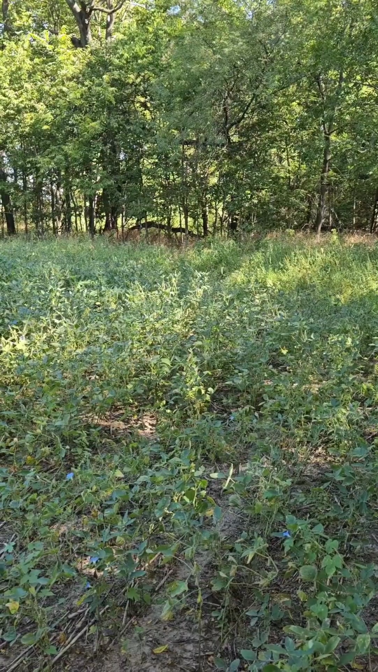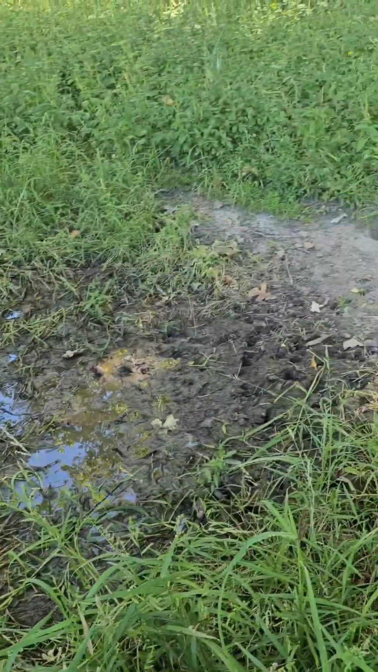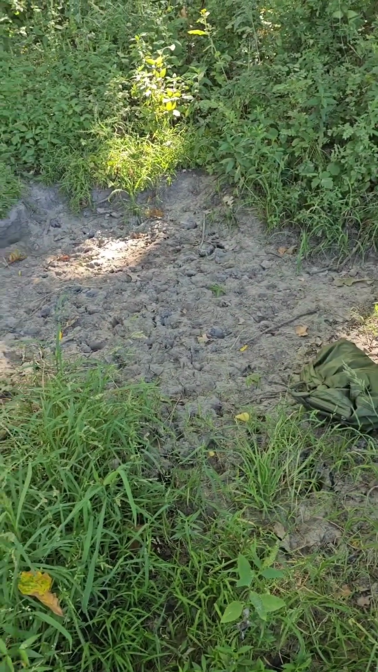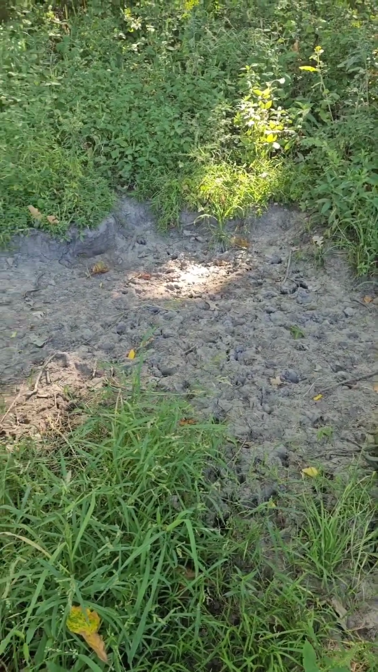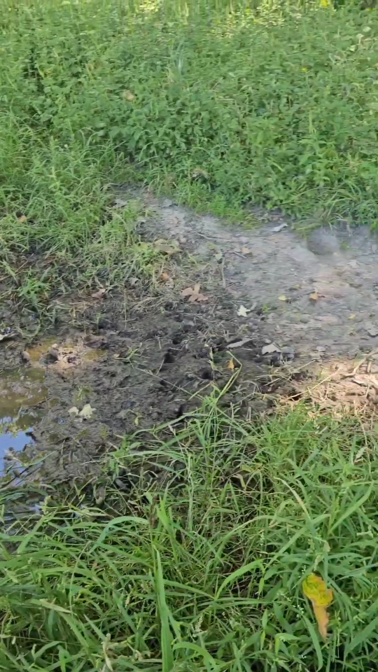So spooked up one buck. Let's see, hopefully we don't do that too much. Oh, here it is. This is a massive, big as my pickup truck mineral lick here, and I have not freshened it up. It's been probably a good 365 since I've put out any mineral here.